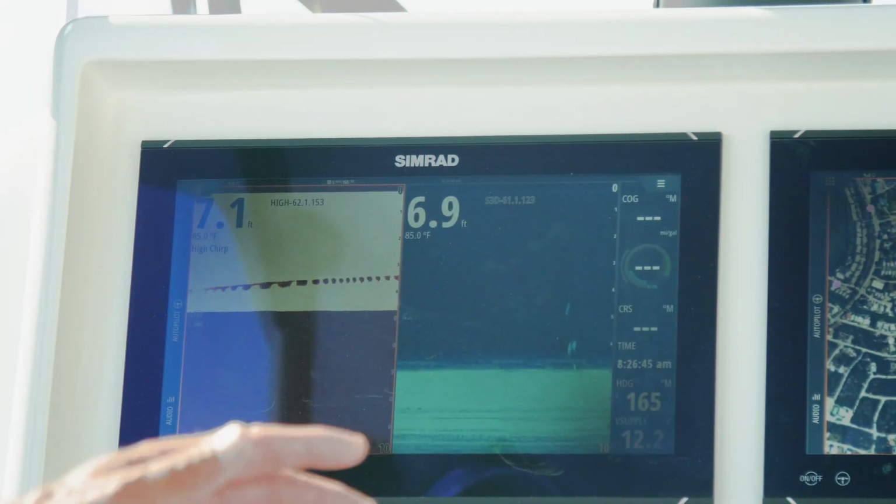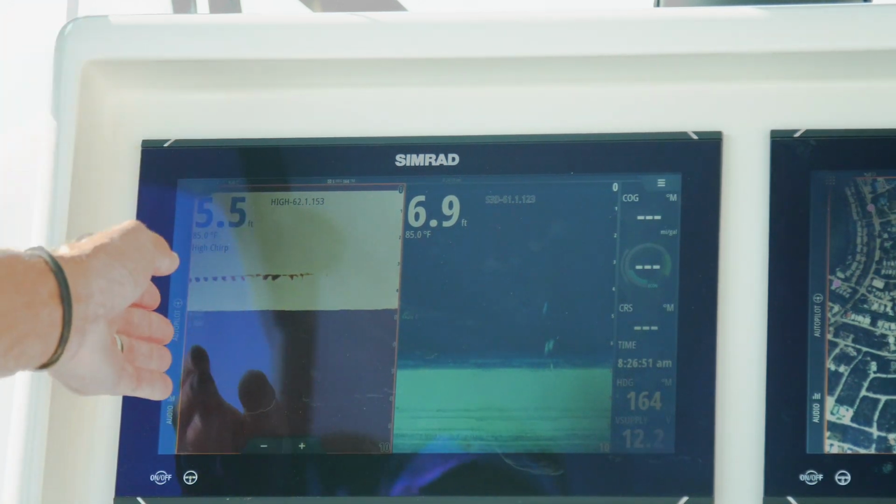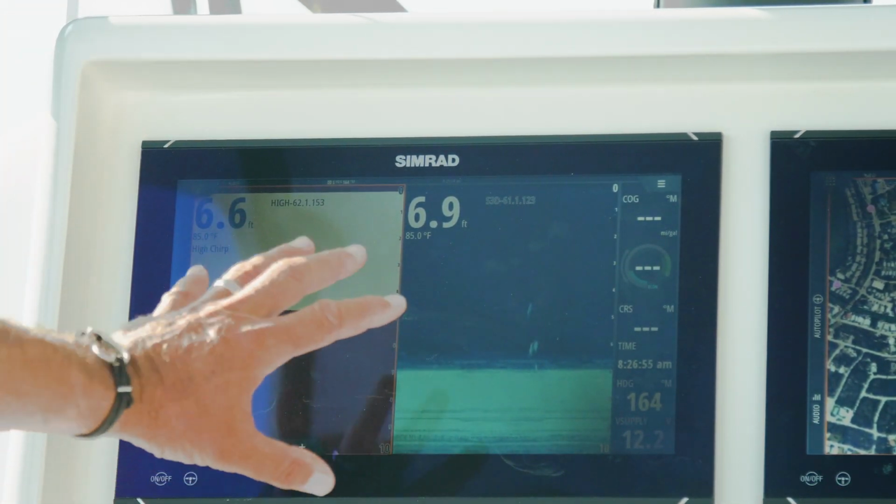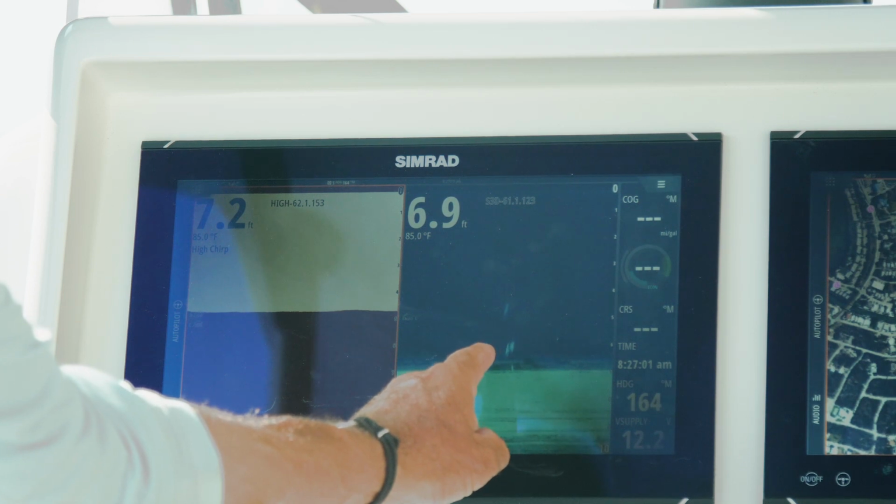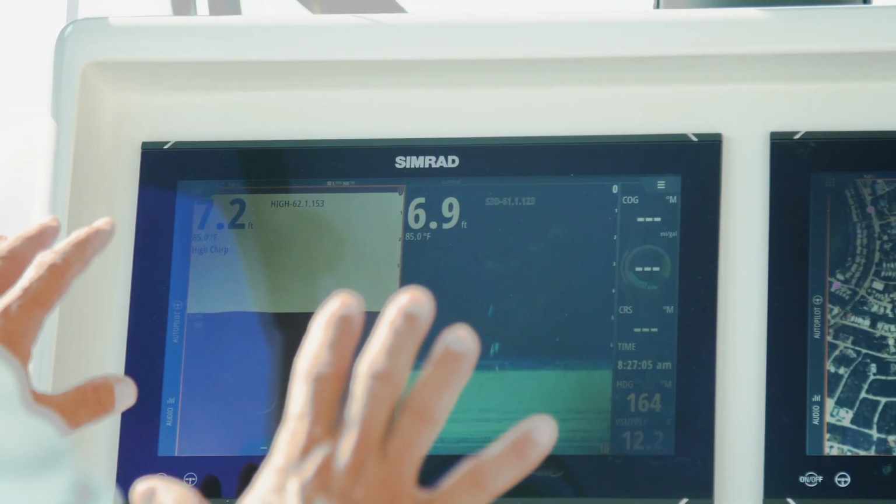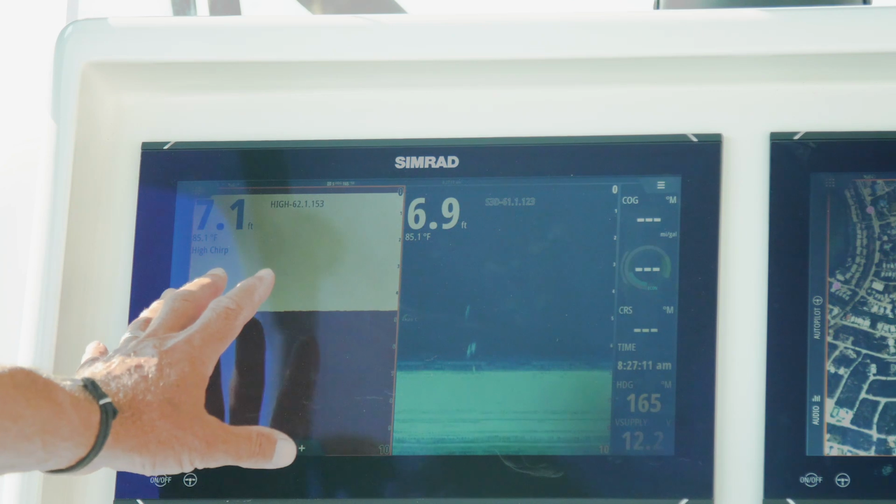Now what am I doing? Now I'm shooting with two different beams of energy. I've got Chirp energy and I've got the Downscan energy. It's more of a ghosty thing, but it only marks fish, and they come as little white marks. So if I'm pilchard fishing, I have them side by side, and I can tell pilchards are so on the bottom, and they really mark with the bottom.